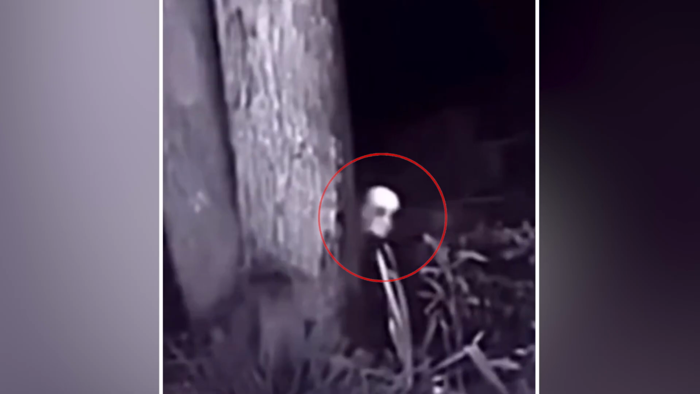Sometimes, the forest conceals more than just shadows, just like the one coming in this video. A trail camera captured unsettling footage of a whitish humanoid figure lurking behind a tree, its body obscured but its black eyes clearly visible. The strange sight left viewers unnerved, with many believing it to be a skinwalker, a shape-shifting